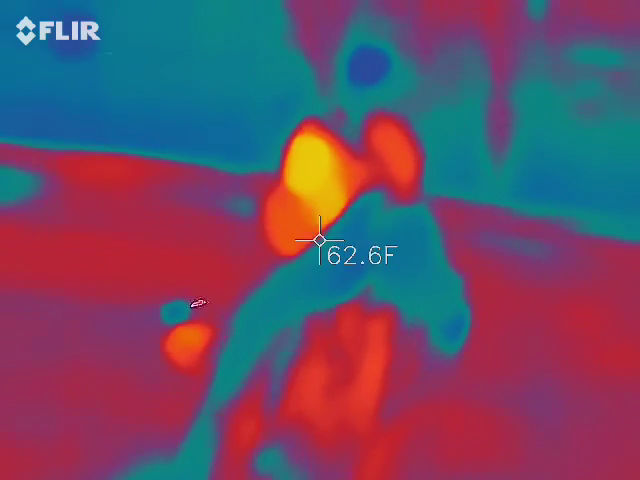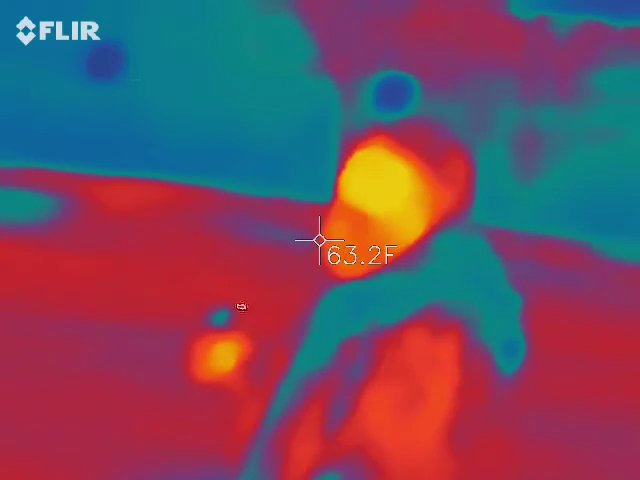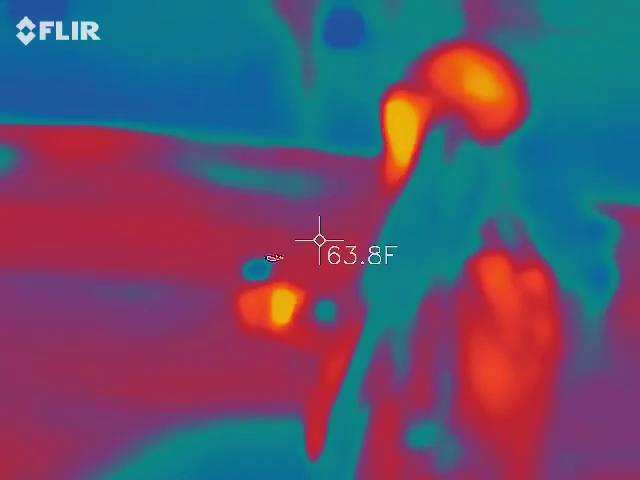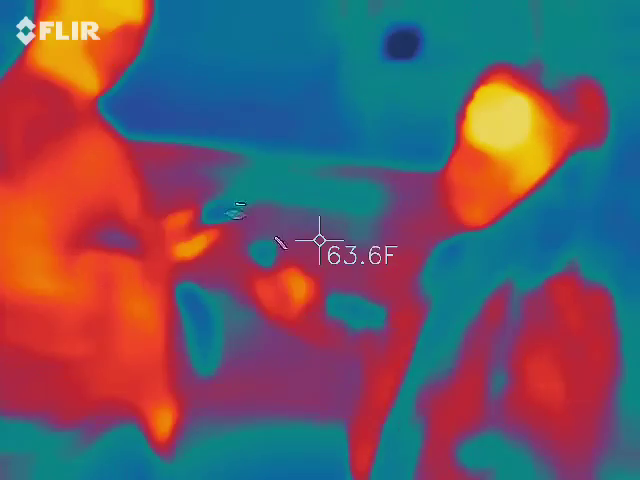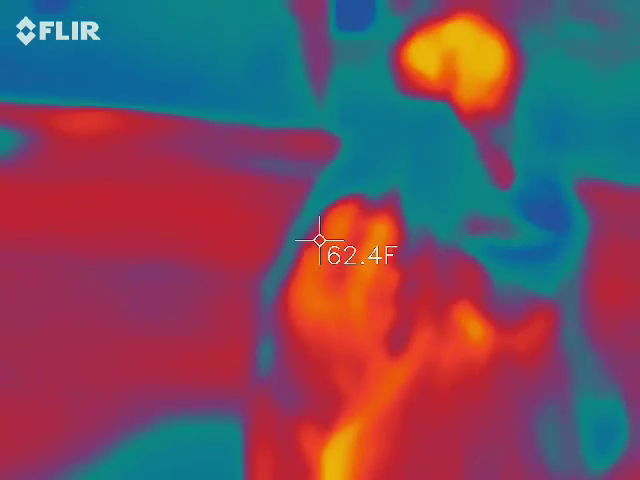Up to a 0.2, 0.3. Yeah, you're kind of ringing up there, aren't you? I told her it was a stud finder. And then I went, beep. And it went off every time I walk by.